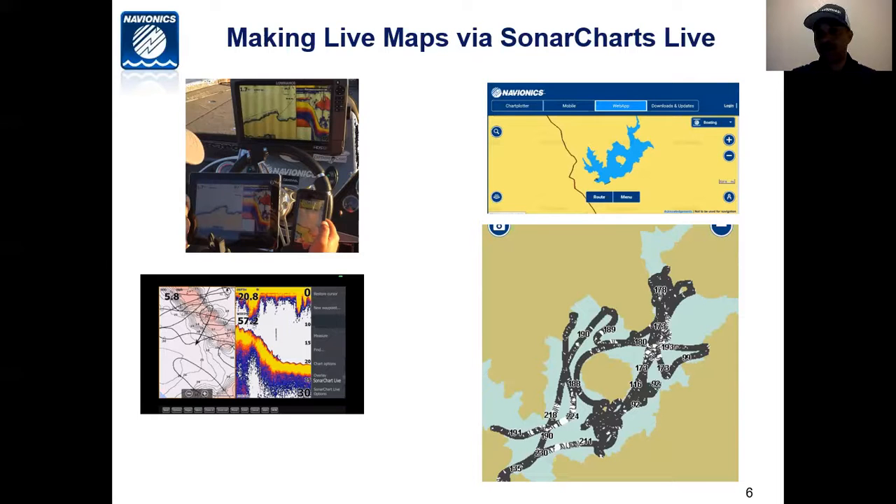So 2 weeks ago, I went out to the lake, and what you see in the bottom right corner is me actually making a live map of the lake. And if I was able to zoom in, you'd see 1 foot contours using my Lowrance connected to my Navionics app in my phone. This is actually a screenshot of me doing what we call SonarCharts live, which means anything that I drive over when my Navionics app is connected to my Lowrance via Wi-Fi, I start to be able to build a live map of San Vicente or any lake that you go to.